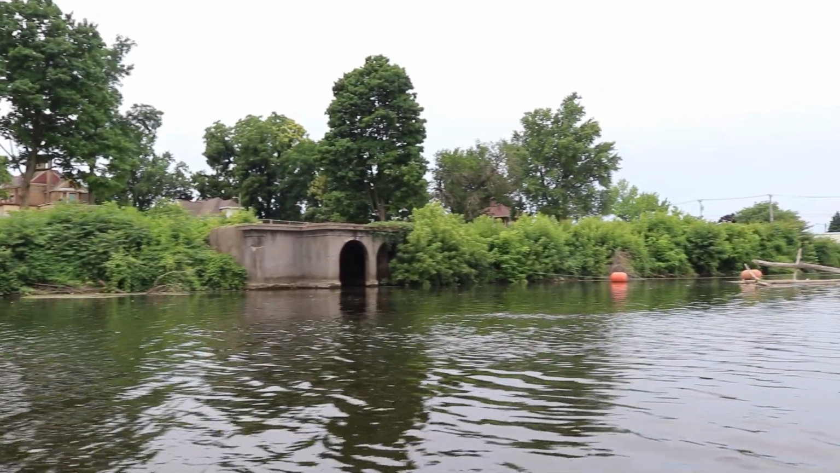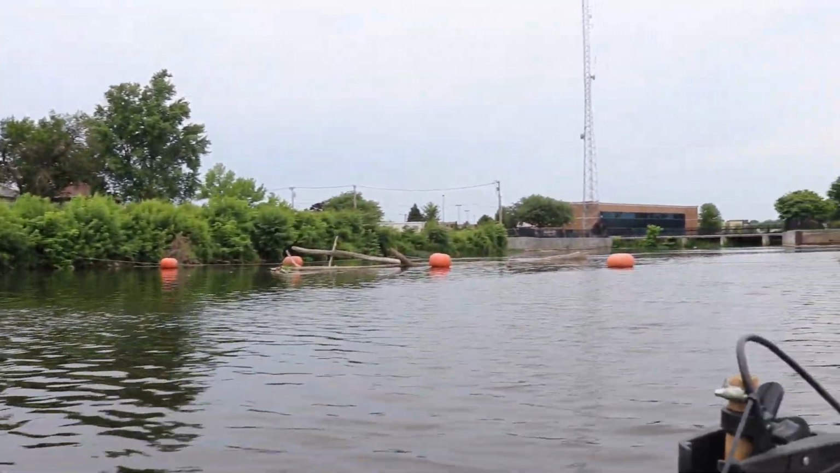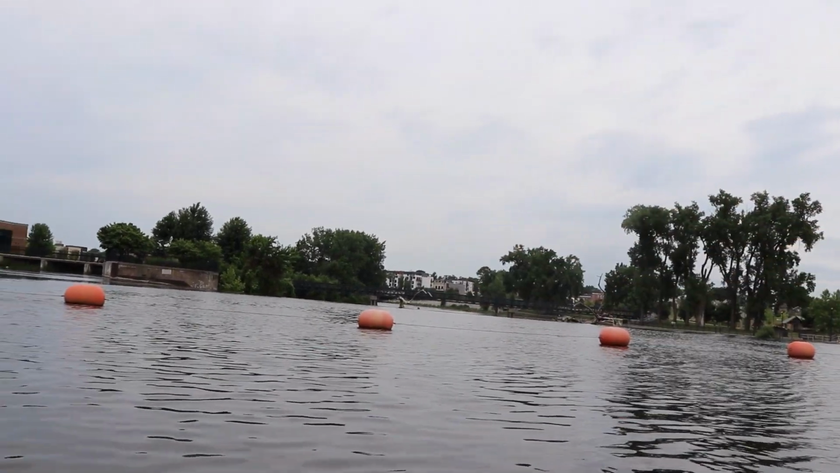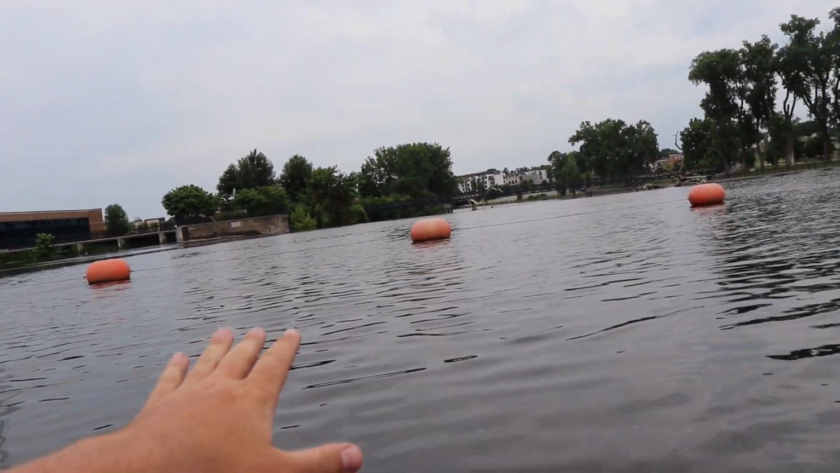Alright, we made it down to the end of the first dam. It drops off right over here. You can see all the trees and stuff going down. They have all these buoys for safety. So I guess worst case, if the motor goes out, you can just hold on to the buoys. Yeah, well, at least we could get the motor hung up on the cable, so we'd be all right.